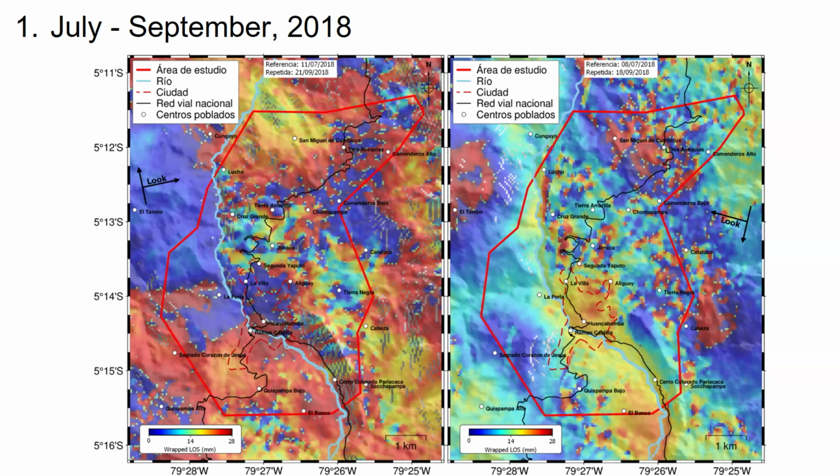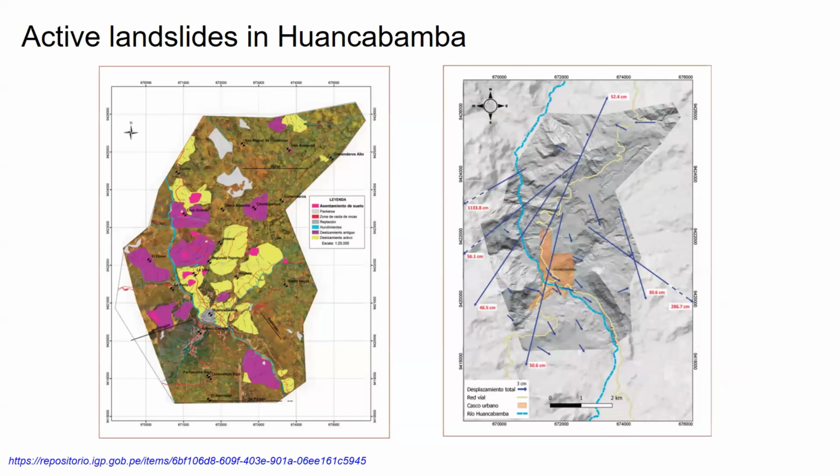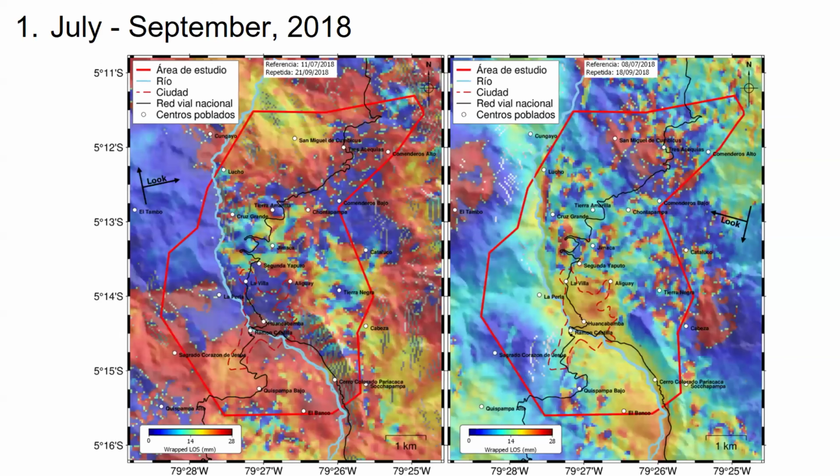For example, the next, from October to December 2018, I also have the correlation near Cruz Grande, Tierra Amarilla, for example, Chontapampa, Tierra Negra. In these places, we have the correlation, and it matches with the active landslides that were identified in other works, in other projects.